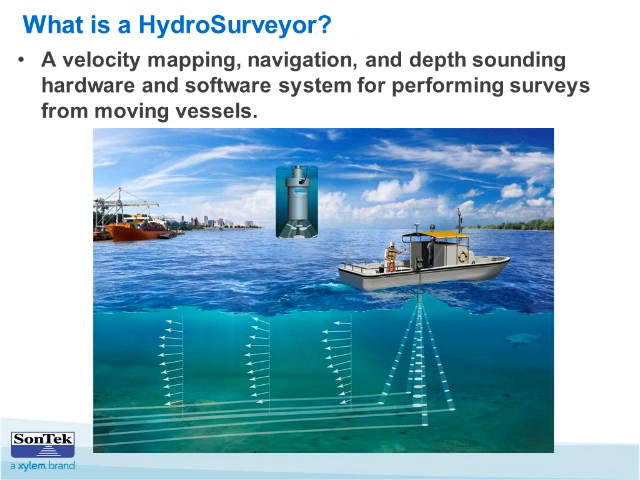With that, we're going to stop and take a second to mention what a HydroSurveyor is. It's a product SonTek has had out for about a year, I guess, but there seems to be some confusion about what the difference is, so we're going to go over that. Remember when I mentioned the capabilities of the M9, and for RiverSurveyor, we've initially employed all of those tools in the service of river discharge.